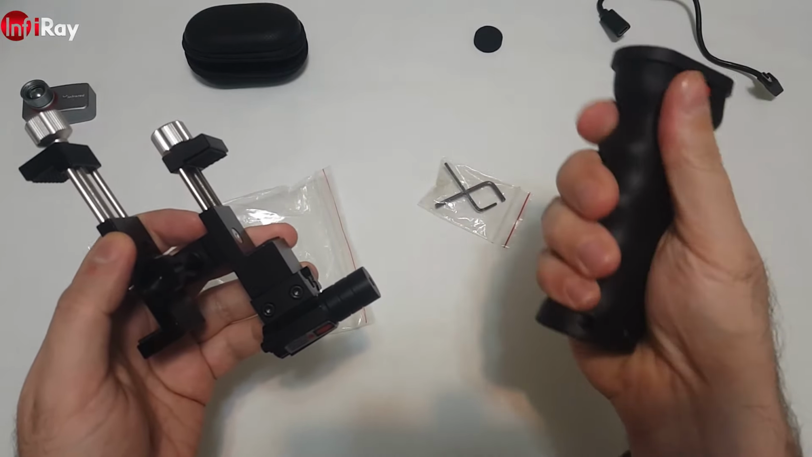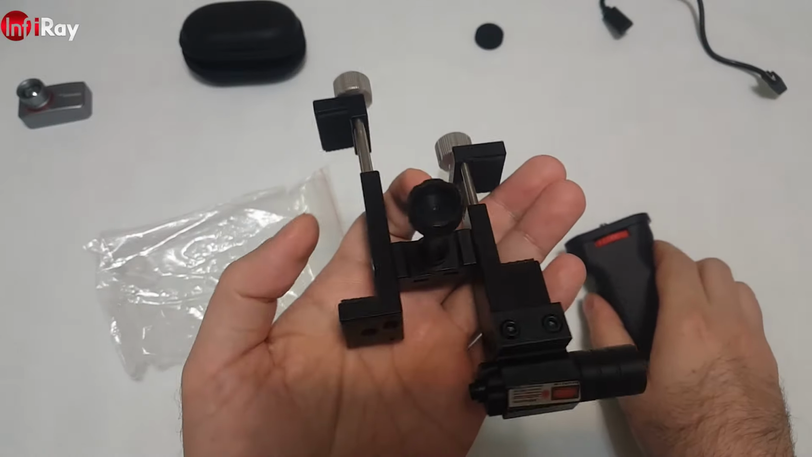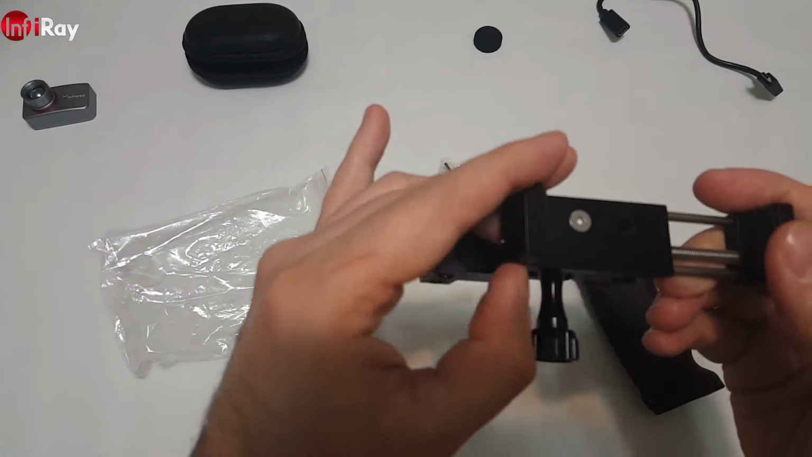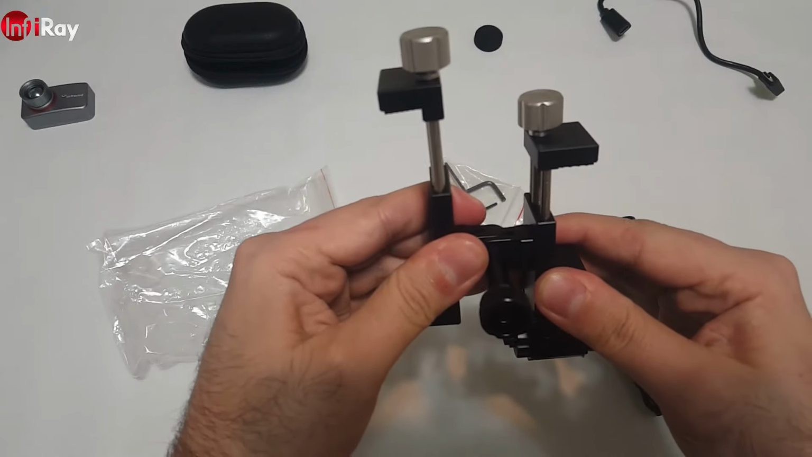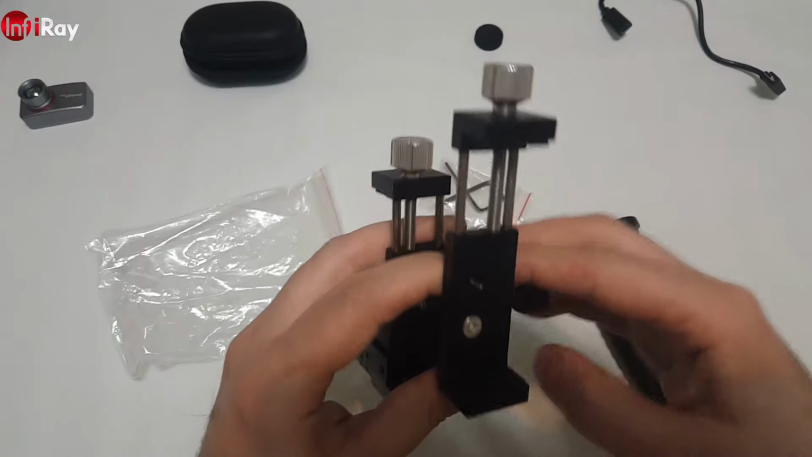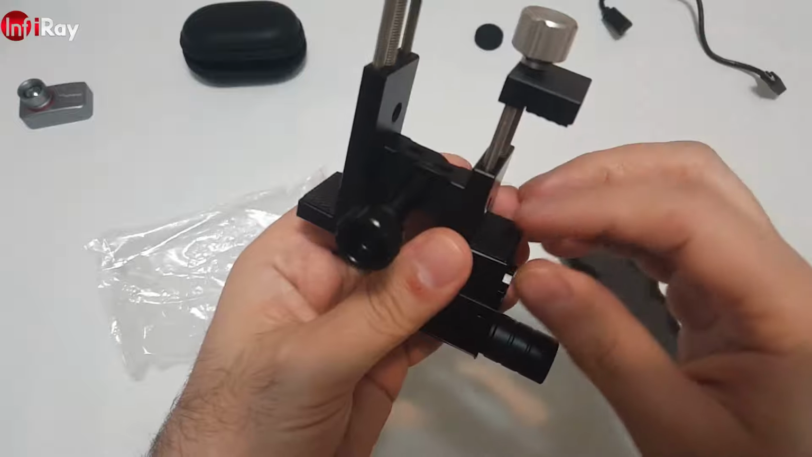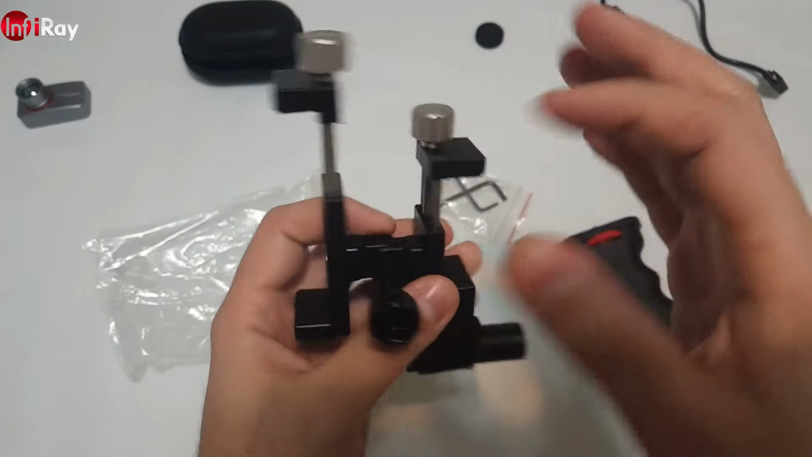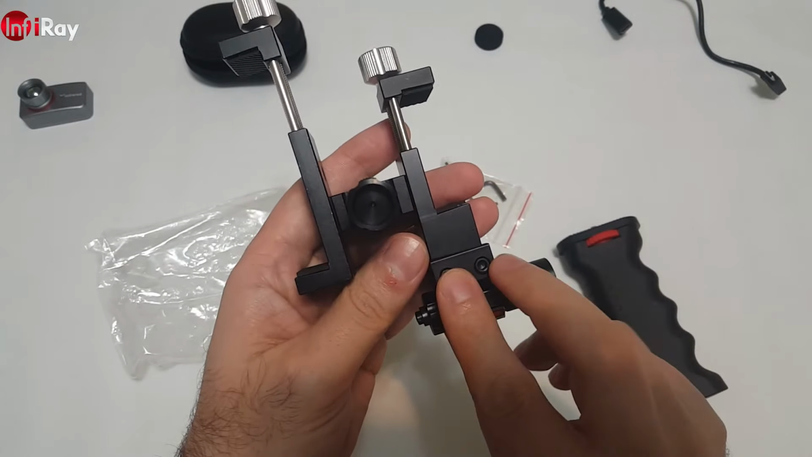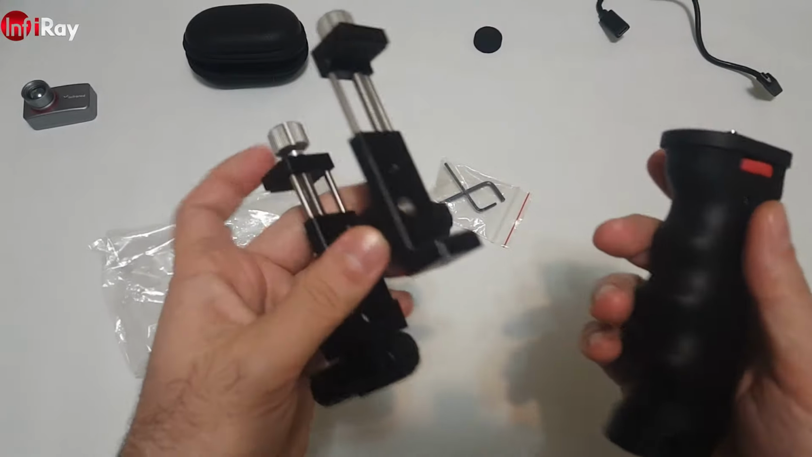It's a non-slippery plastic, and the holder is made of metal. It's steel or aluminium, I guess, I don't know. Feels a little heavy, but not too heavy, but definitely very strong. It has rubberized pads here, both sides, that hold the camera and the phone as well. As I said, the laser is removable, the front part also removable, can be used separately or together.